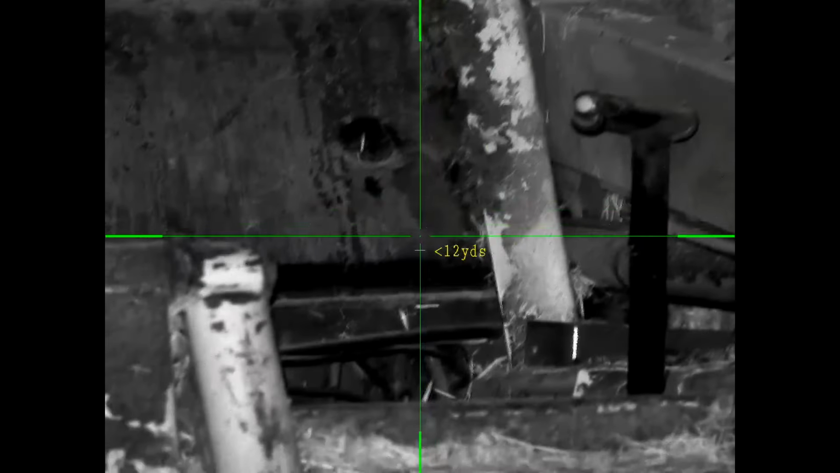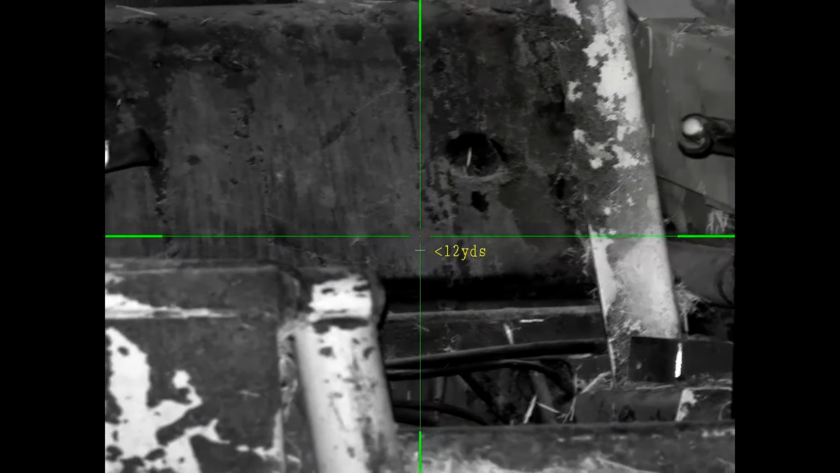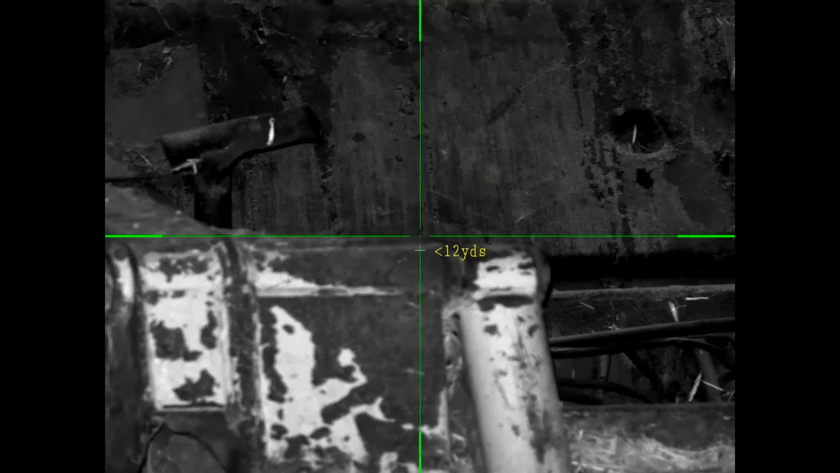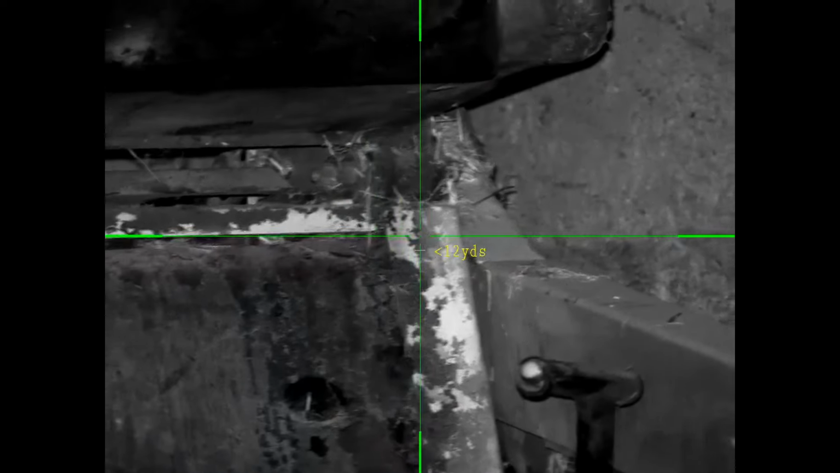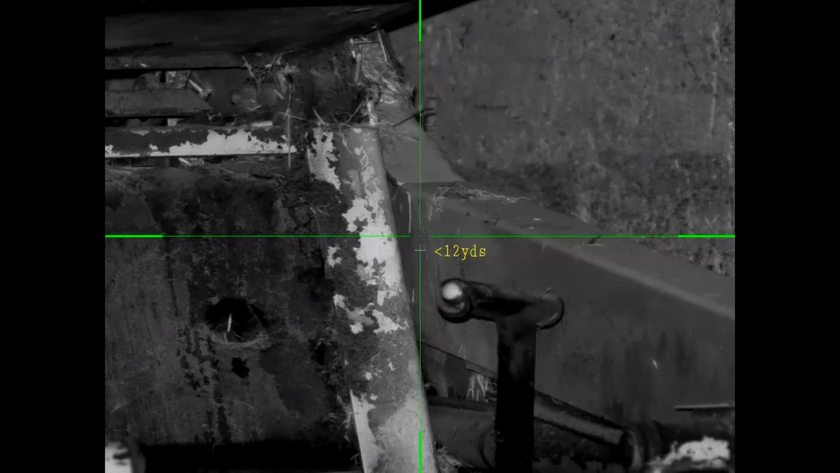Yeah, there's a rat in the Bobcat. Let's lift the sticks up a bit. See if he comes back out. Doesn't seem as busy as last time I was here. But I'm still on 12. I think I had, did I get 20 last time? Something like that. Anyway, see if he comes back out.